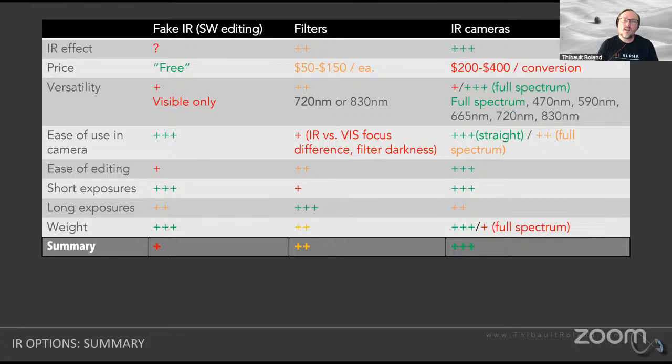The conversion itself is going to be a little bit expensive. Typically, it's between $200 and $400, depending on the camera. And you will have to pick what option of conversion you'll want based on the different images that you can find on the website of those different companies. You will see exactly different effects. Again, my recommendation, if you want to be able to isolate your subject, would be 590 nanometers. If you want to keep it as simple as you can in terms of editing, it would be 720 nanometers.